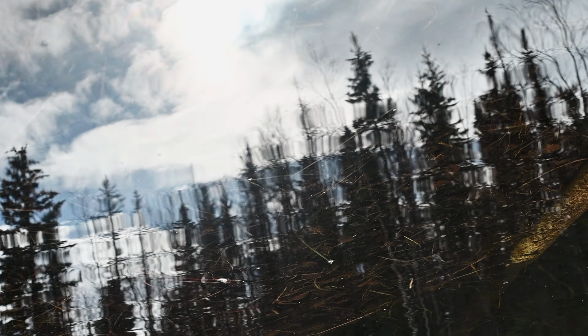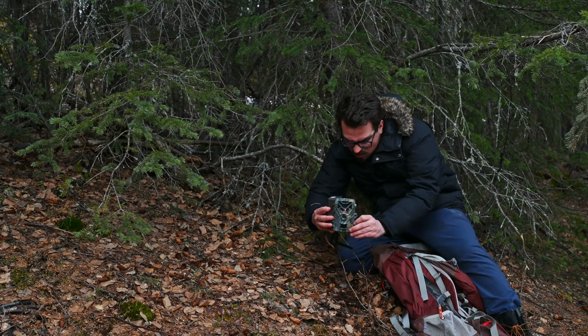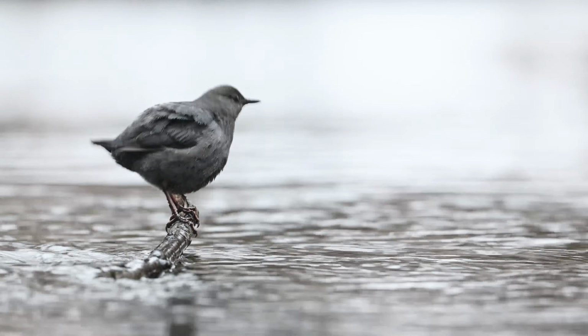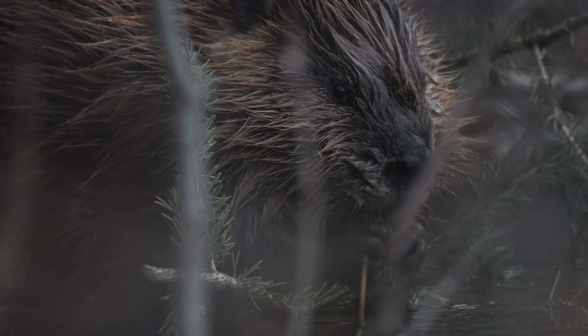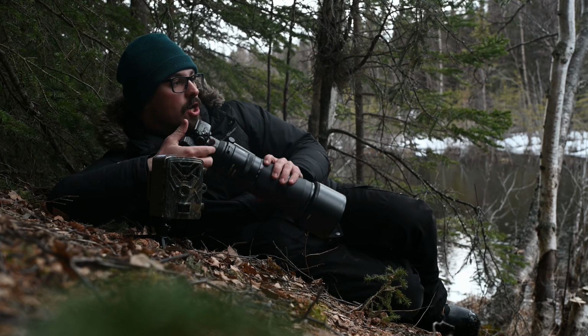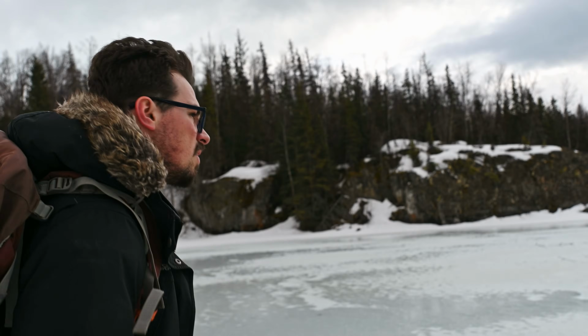I'm setting up 3 trail cameras to pinpoint lynx activity. I'll put my first camera on a beaver dam, which usually attracts all kinds of wildlife. Holy crap, there's a goshawk! Just flew. He's flying. My next 2 cameras will go on either end of this lake where I saw tracks not too long ago.